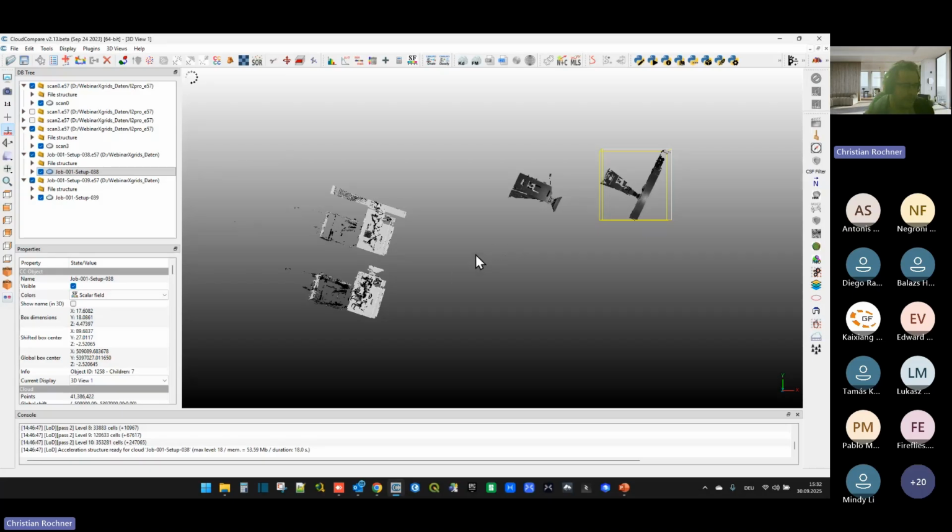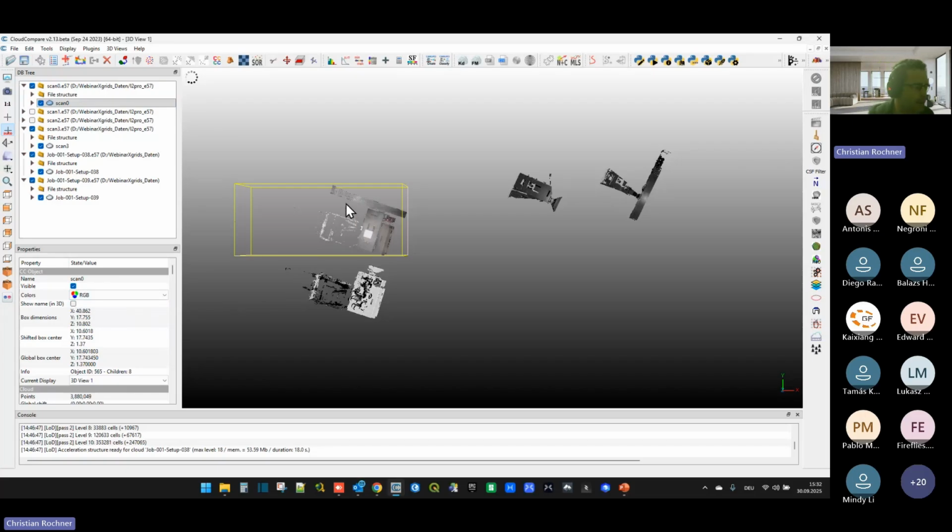So I imported here terrestrial laser scans on the right and Lixel SLAM E57 laser scans here on the left. In the user interface, you have a DB tree where you can see all the content of your project. You can switch between scalar field and RGB color, just to mention that.